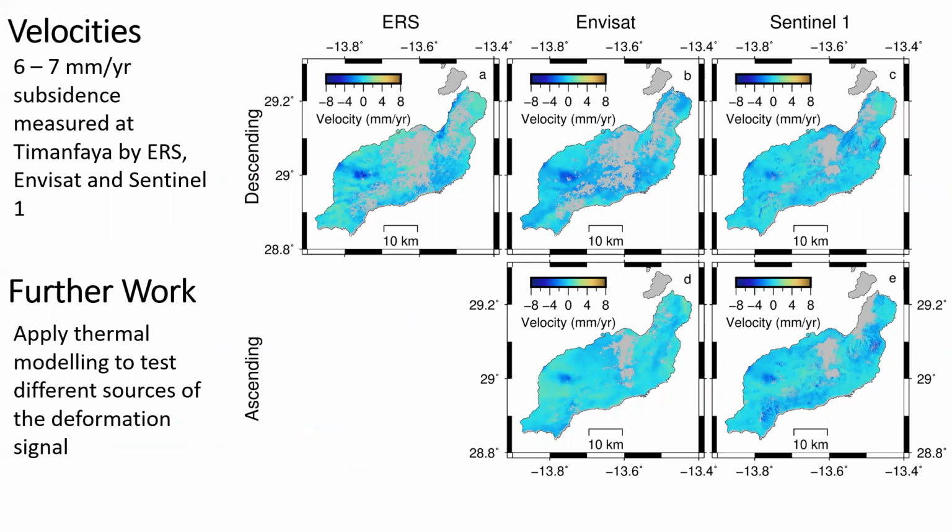So putting all of that together with the ERS and Envisat results, the geophysical signal is clearly seen in all 3 data sets and has a maximum magnitude of between 6 and 7 millimeters per year and is correlated spatially with the thermal anomaly observed at Timanfaya. This shows that the signal is long-lived and likely associated with one of the main eruptive centers of the 18th century eruption. Next, we will look to model the signal and suggest a possible cause of the deformation.